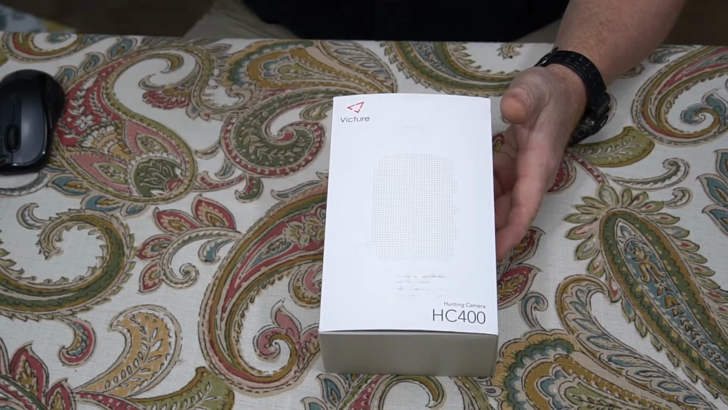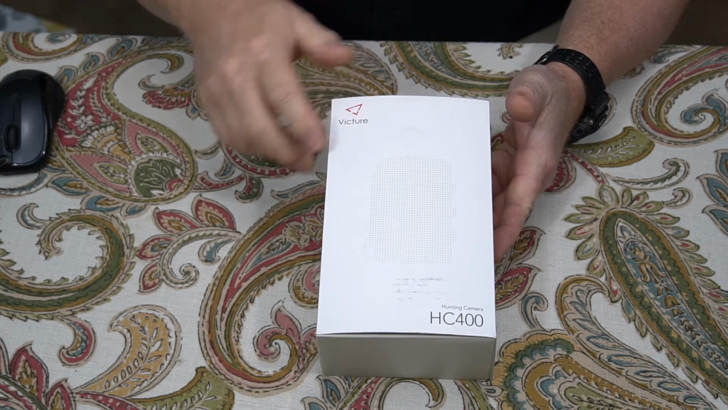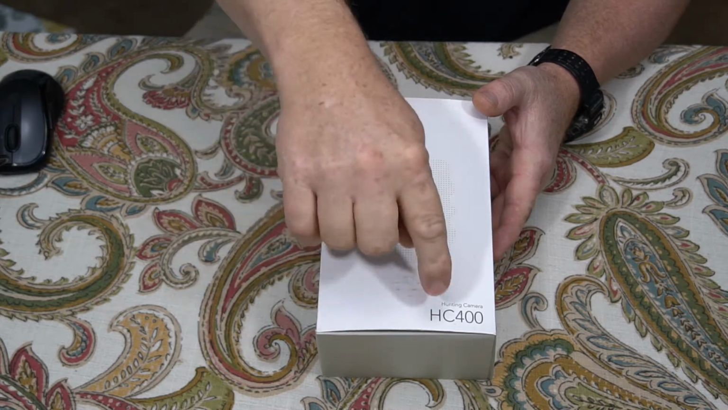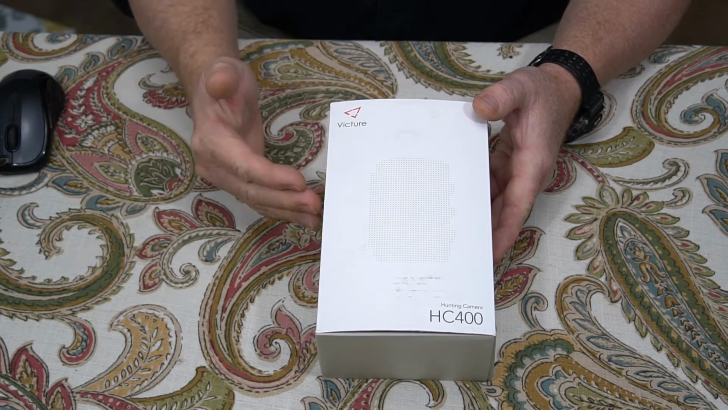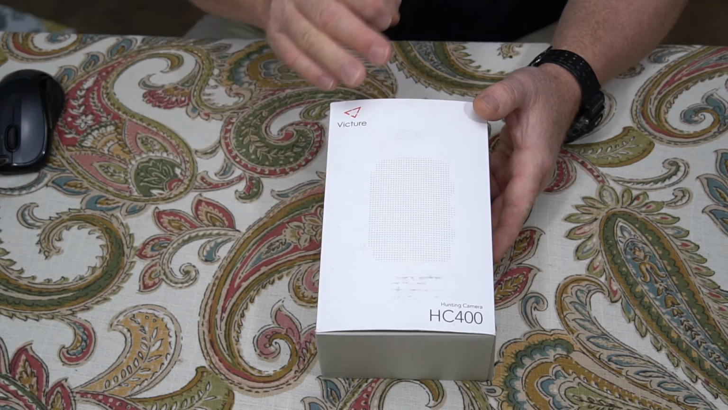Explorer here, and today we have another trail camera review for you, also from the Victure company. This is the fourth camera I've done for them, and this time I'm doing the HC400 trail camera. According to the ad page, it's a 20 megapixel camera. I don't put a whole lot of stock in what megapixels are claimed. What I like is results.